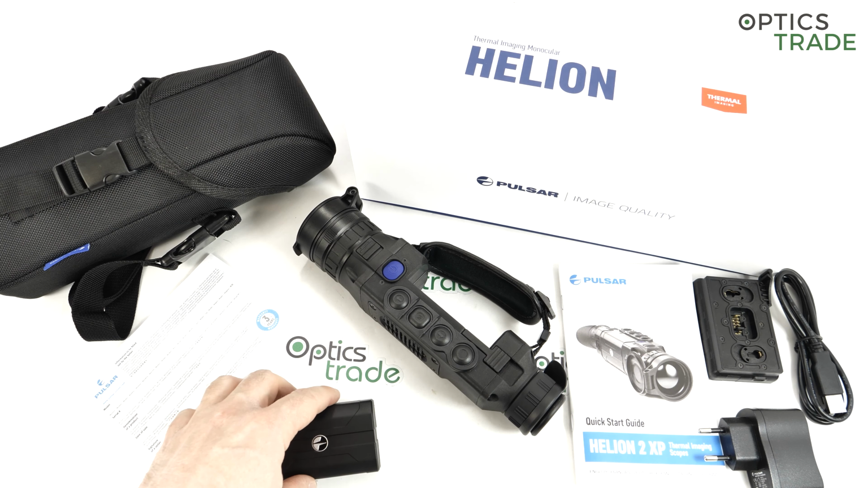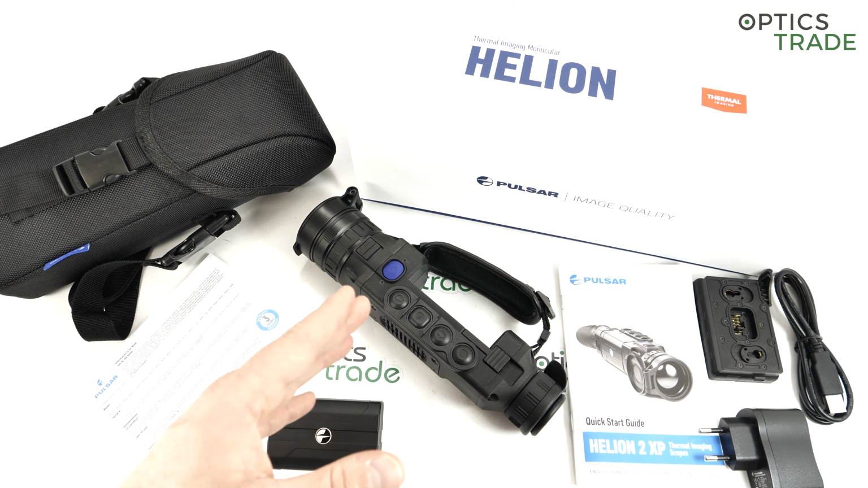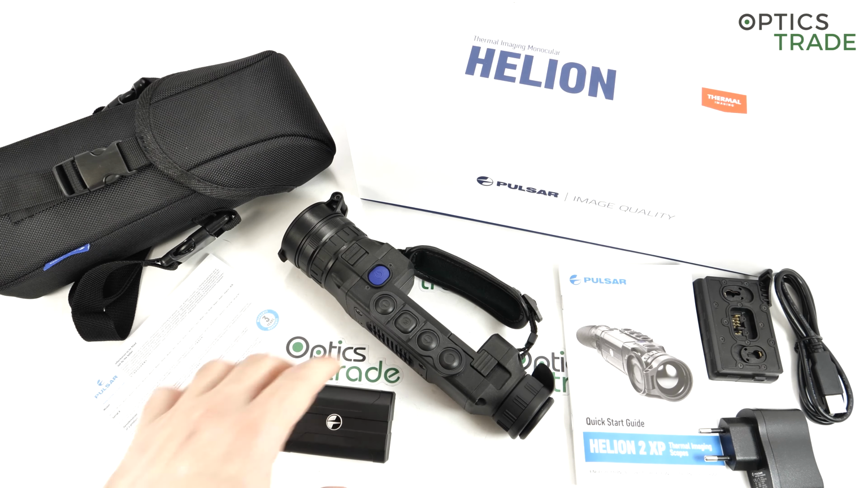Stream Vision. We are in the 21st century, so connectivity with a smartphone and a really good app is important, especially if you're able to control everything through the app. So Stream Vision is also great.